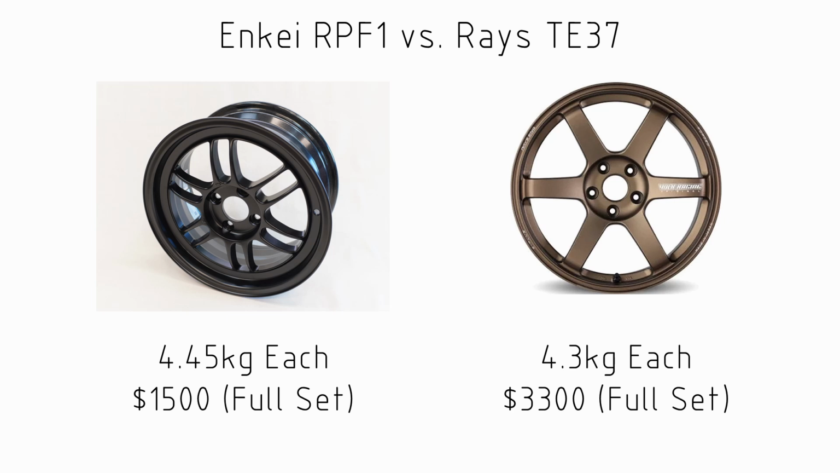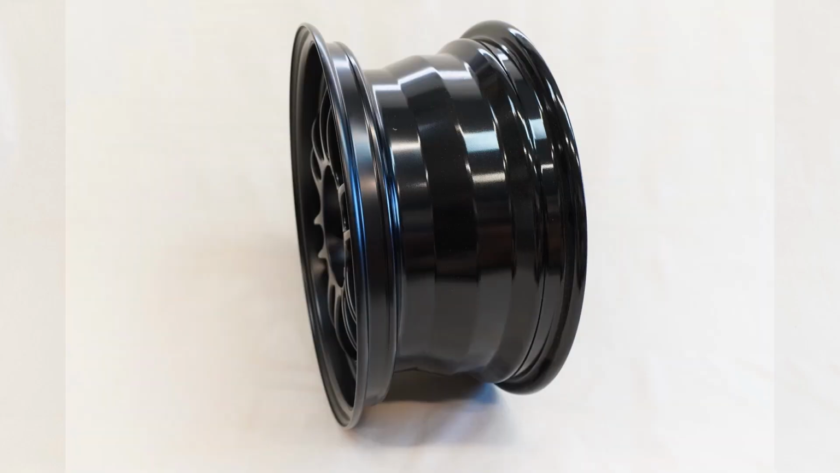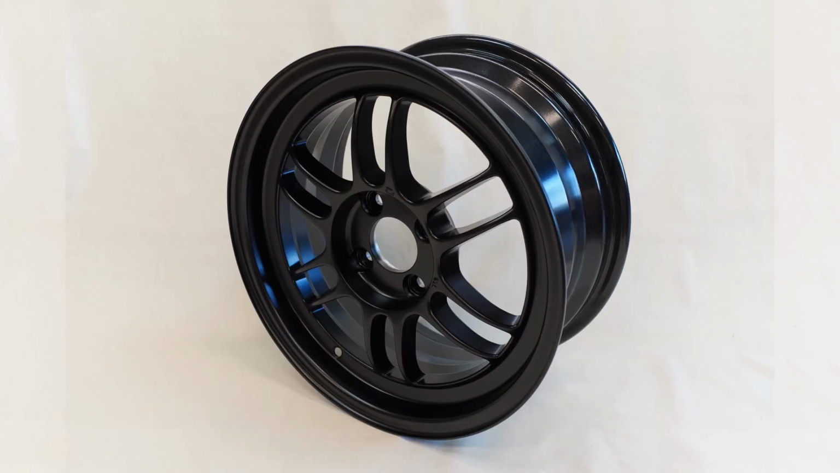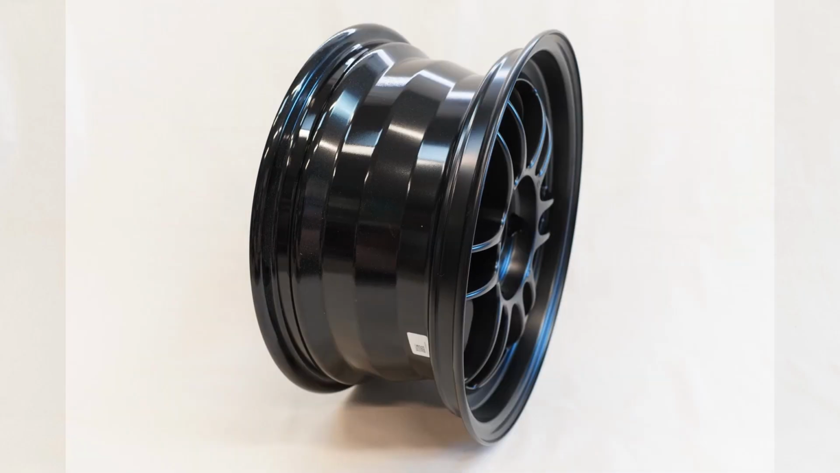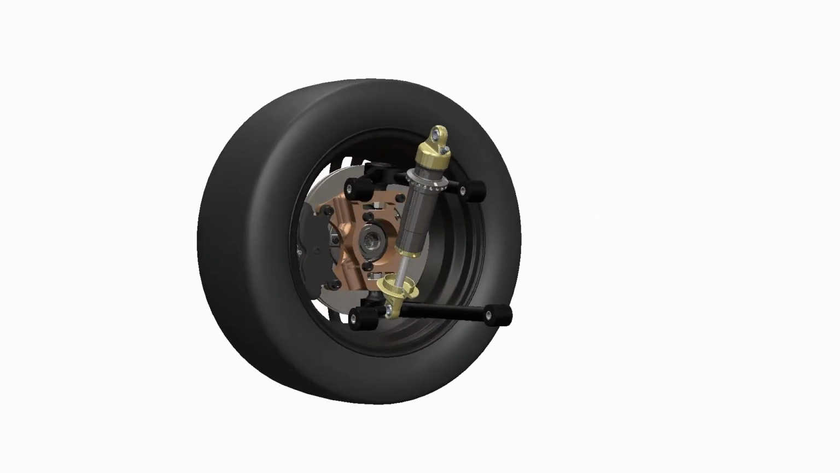And when it comes to aesthetics, I think the Rays are a fantastic looking wheel, but they're not a wheel that really evokes that 1950s look. I think the Enkei, it's not really an old style, but at least the thin spoke look is probably more reminiscent of the wire wheels and the thinner wheels that we would have seen in the 50s.